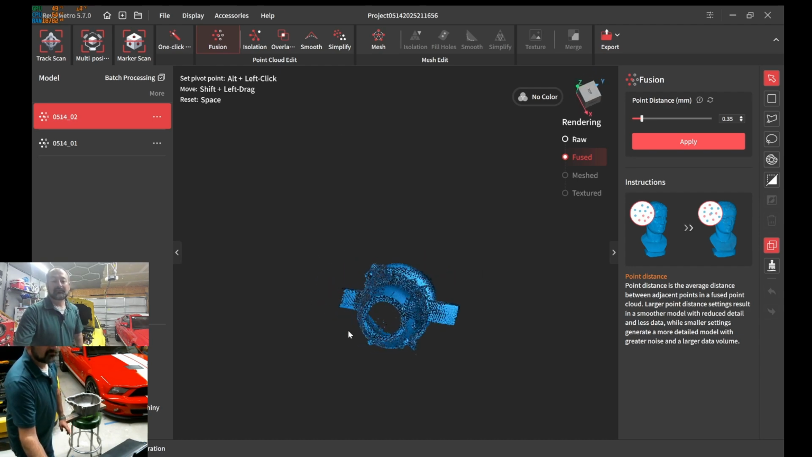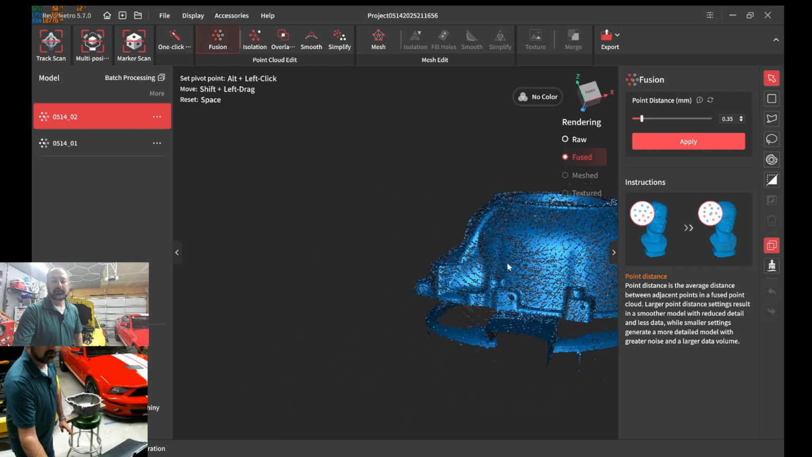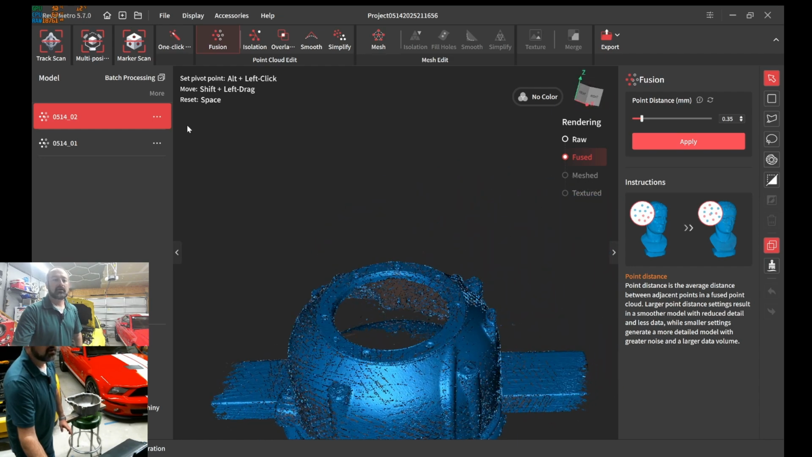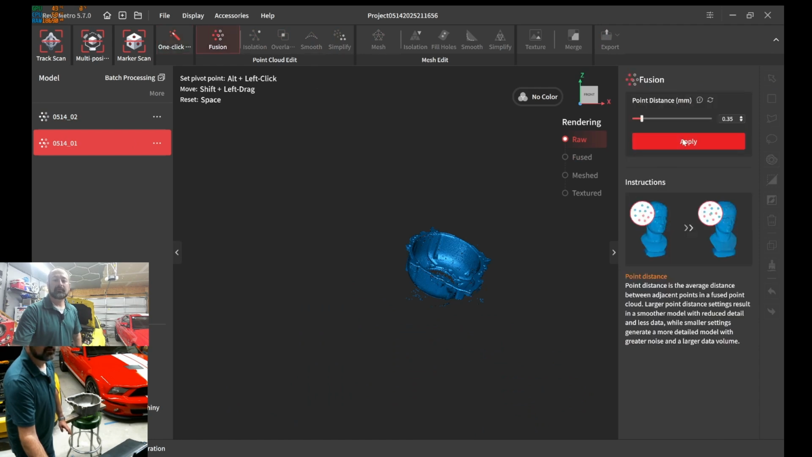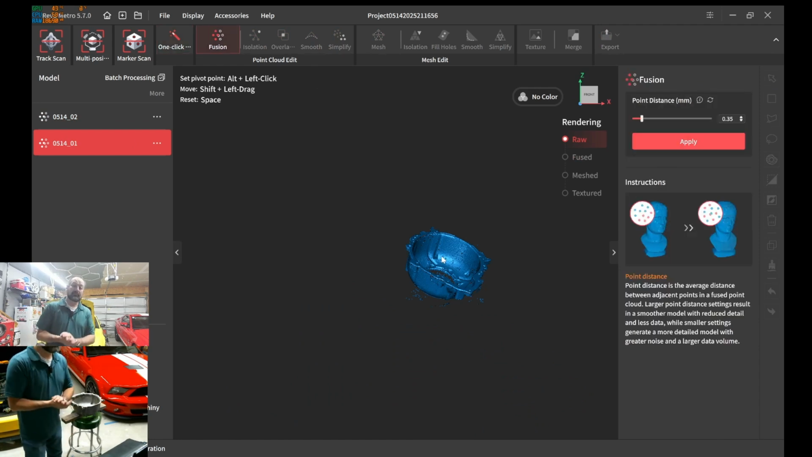Okay, so here's that first, this is the second scan. Looks pretty good. Okay, I'm going to go ahead and process the second one. Same fusion. Now, if you're going to be doing this in batches, a bunch of scans of the object at different angles, like prop it up like this and then scan, prop it up with something to support it so you can get on both sides, that's what I would recommend.